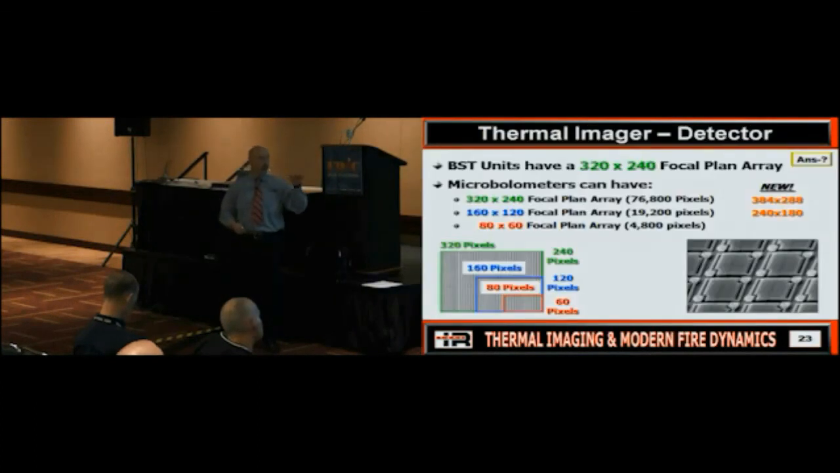So what size do you have? If you had a BST camera, it was a 320 by 240. They all were, okay? That is, if you do the math, that's 76,000 pixels. Versus if you bought one of the new very small format cameras, that may have an 80 by 60 detector in it. That's only 4,800 pixels. Are you going to see a significant difference in image quality potentially? Sure, okay? This may mean the difference between using this and being able to go, hey, there's a big white blob in the corner, versus using this and being able to say, hey, that big white blob is what? A person versus a fire. Does everybody see what we're talking about here? So when you buy your thermal imaging camera, this is something to consider and look at.